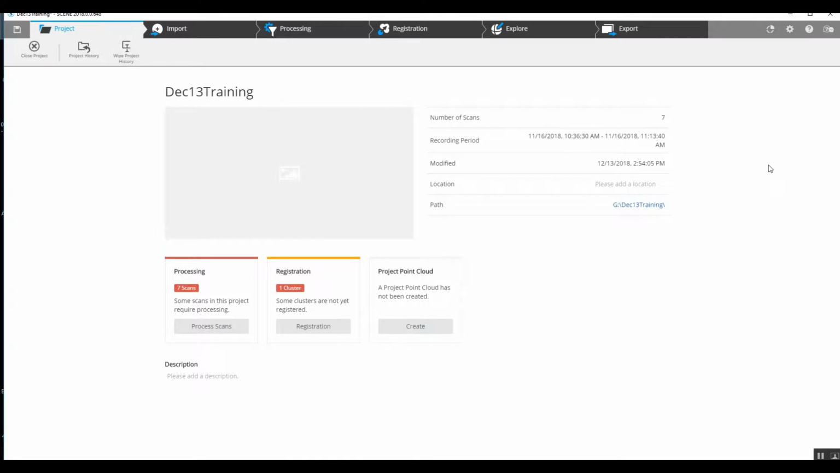Today we've got an outdoor project with no sphere or checkerboard targets. We're going to register this with Scene using top-down and cloud-to-cloud.